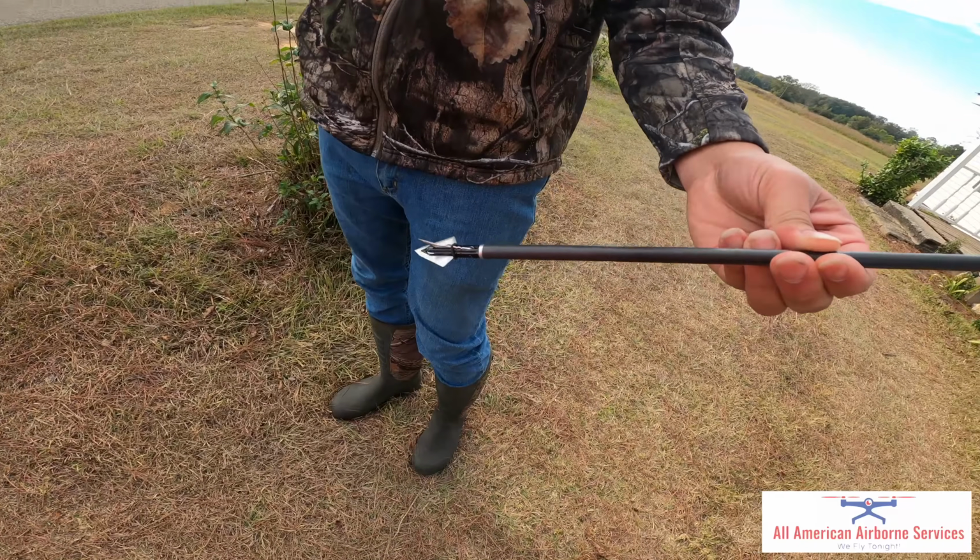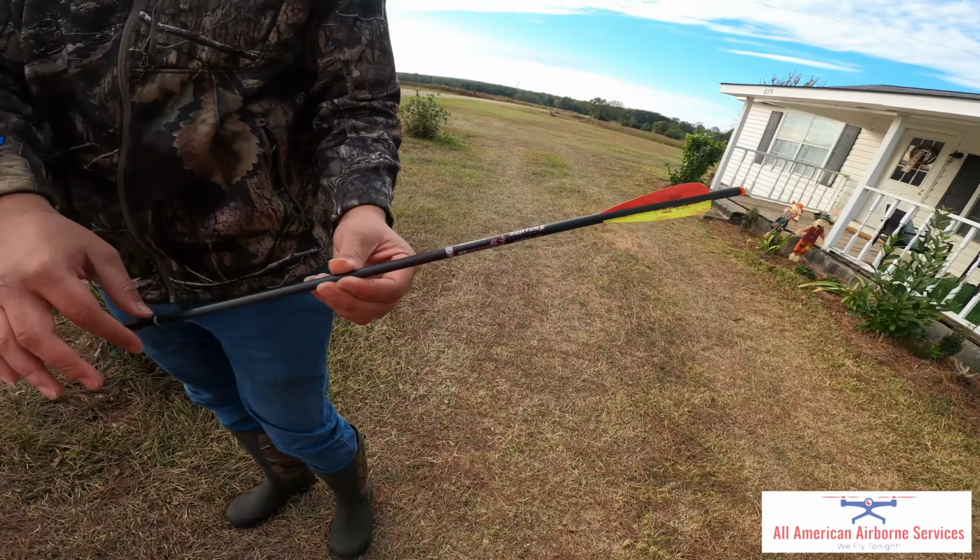Oh yeah, look at that. A lot of the blood's been wiped off of it already. Did it open up fully? Yeah. Okay. Put it back together?